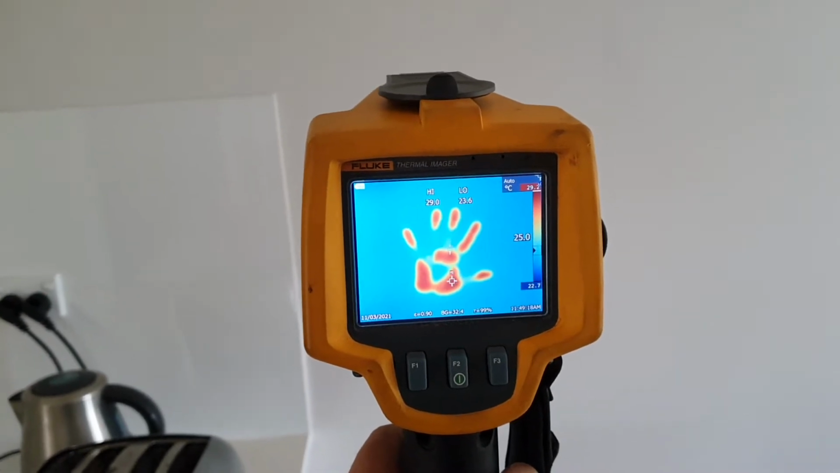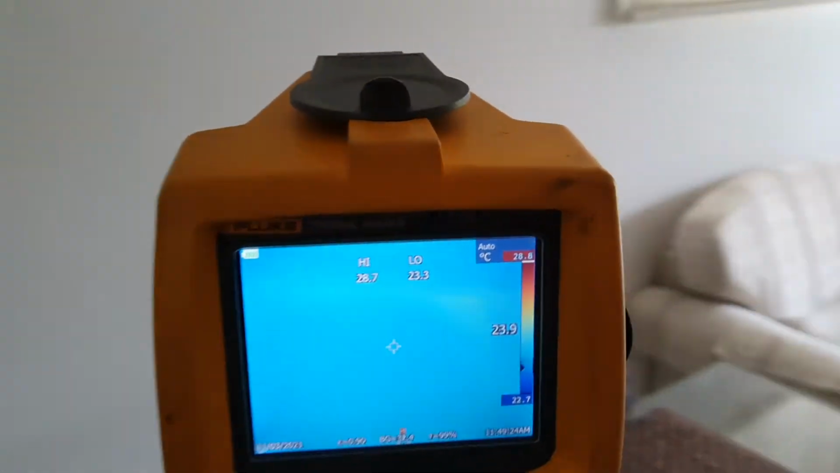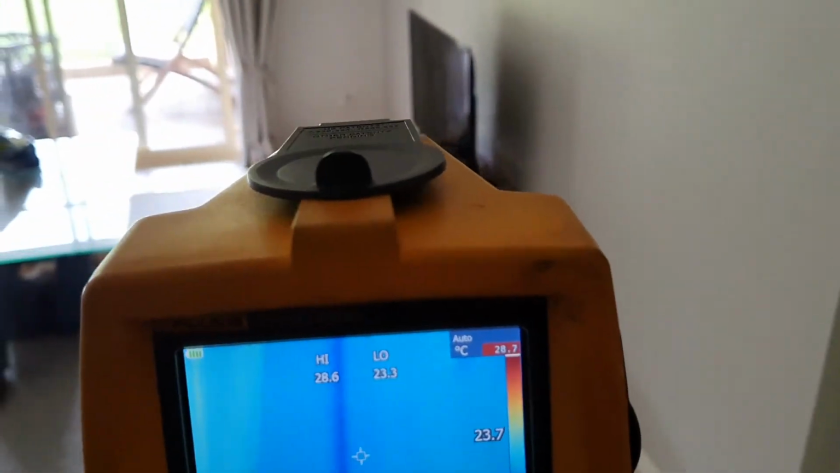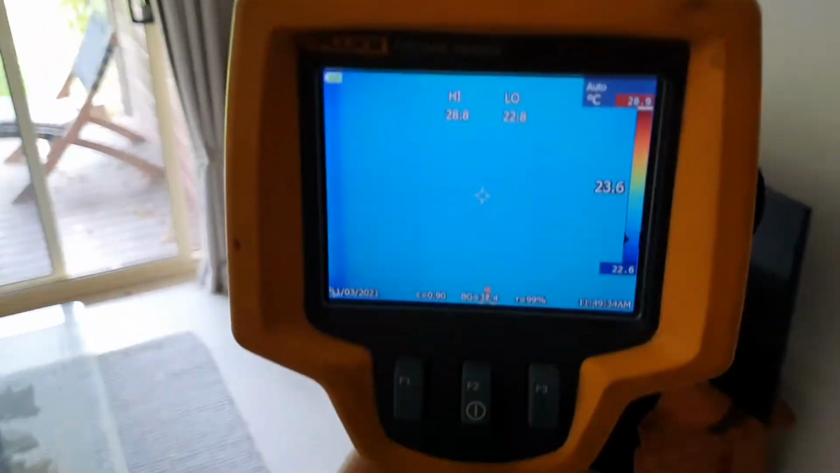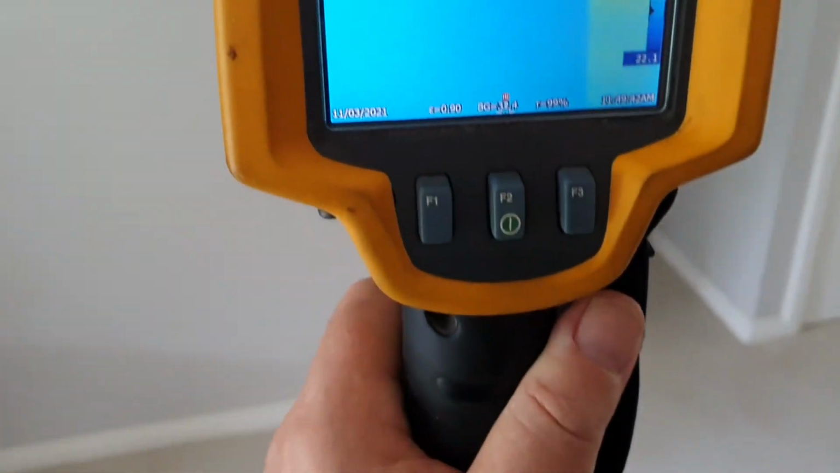So perhaps for another 5 minutes or so. But this is what we use to pick up termites. So it won't pick up a single line of termites. That won't generate enough heat to register on the machine, but it will pick up on any wall nests that are in the area.